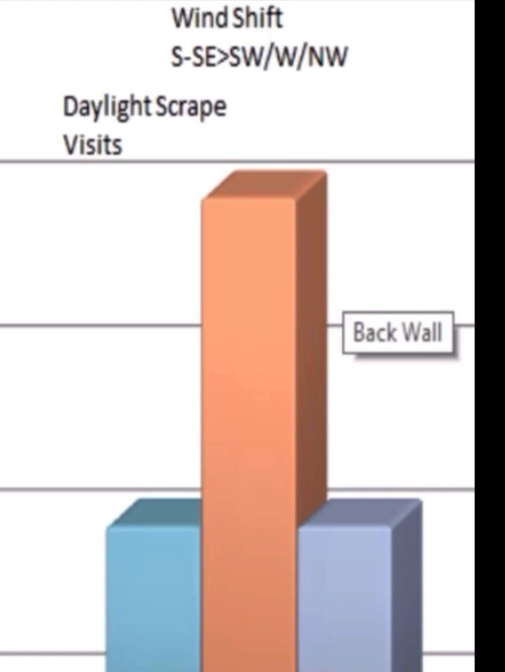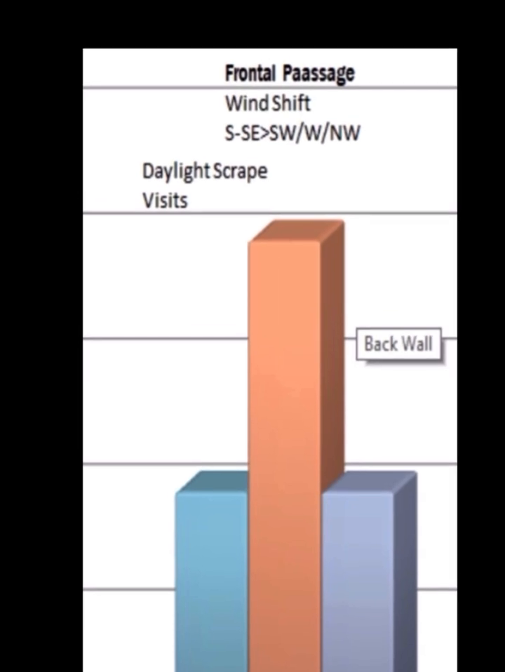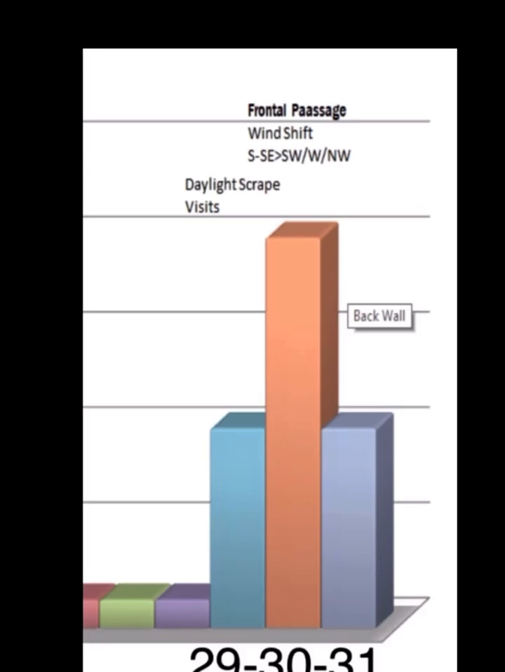We saw 8 bucks on camera during daylight during this time, and all of these were captured on our primary scrape locations. These were daylight visits back to those scrapes, and this was the first time they had re-encountered those scrapes during daylight that they had created in the weeks prior.